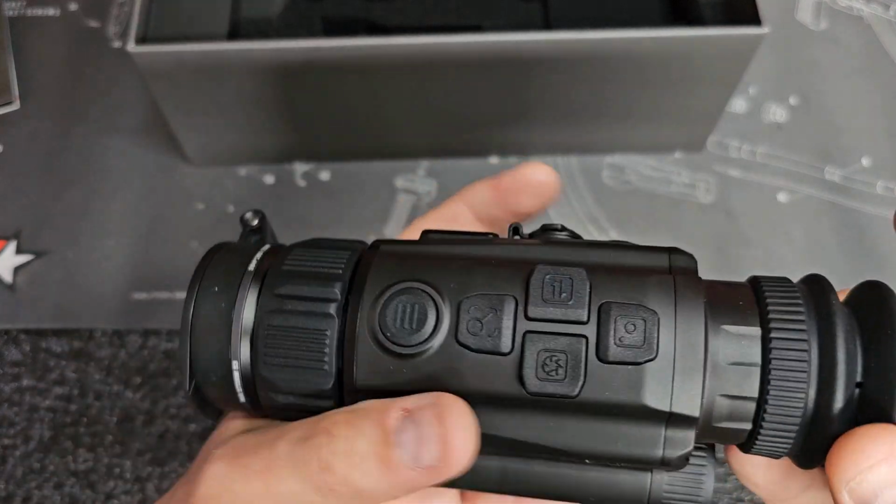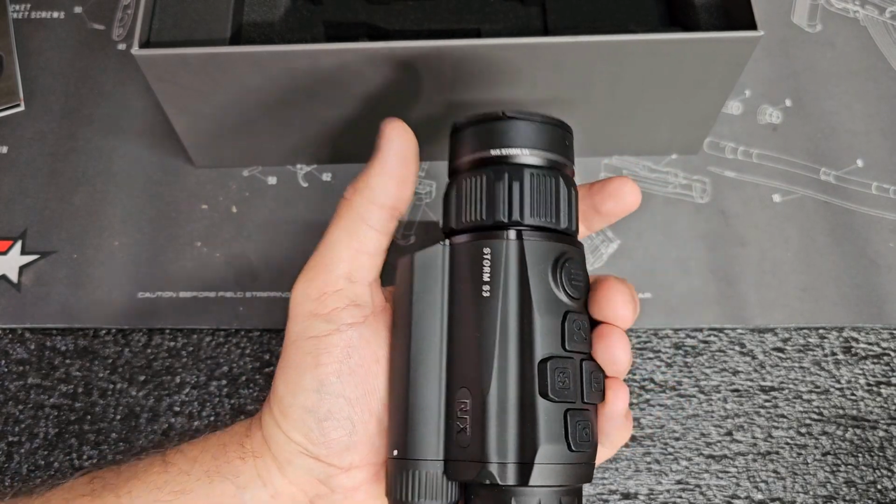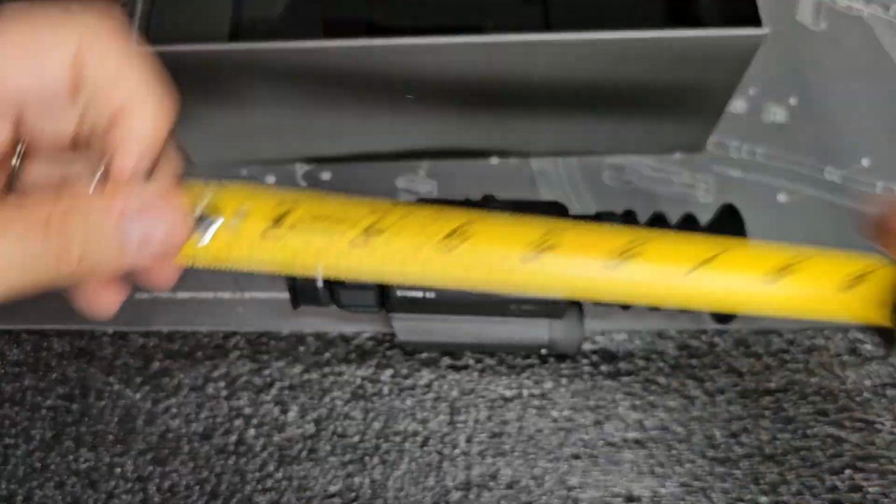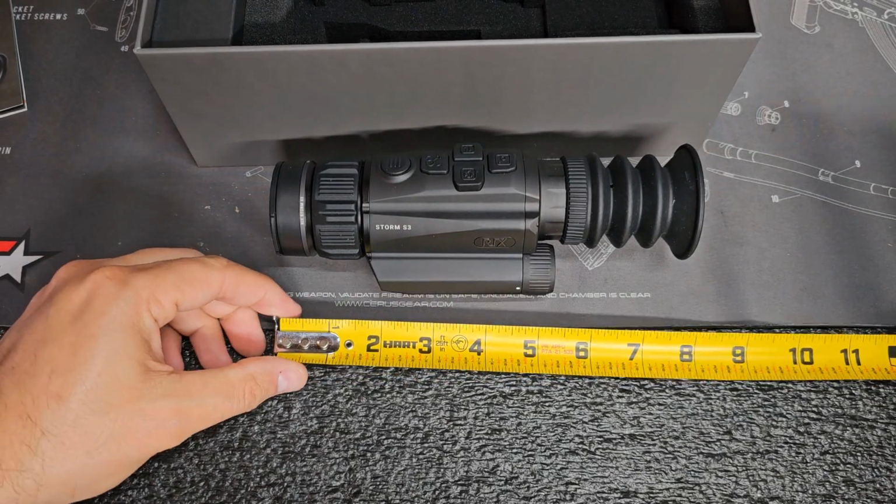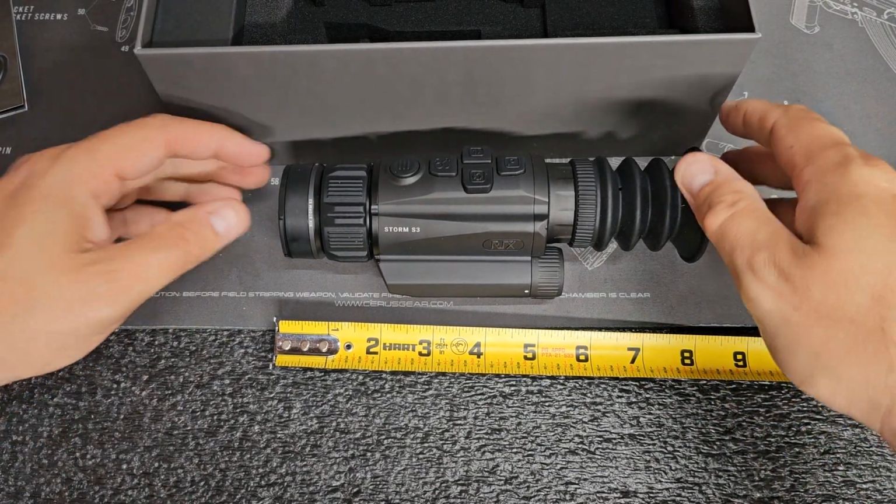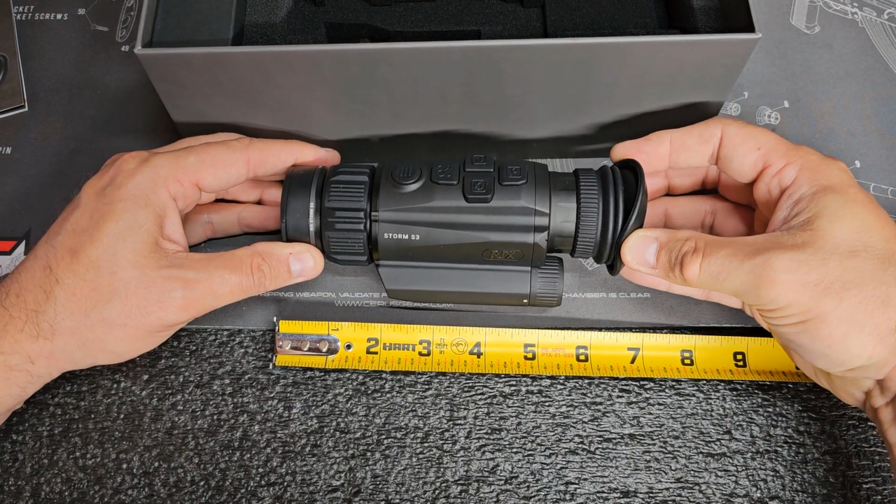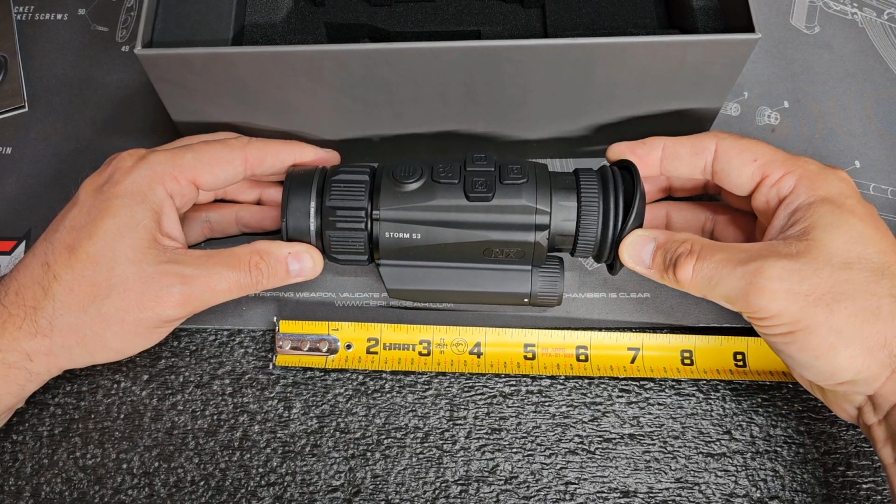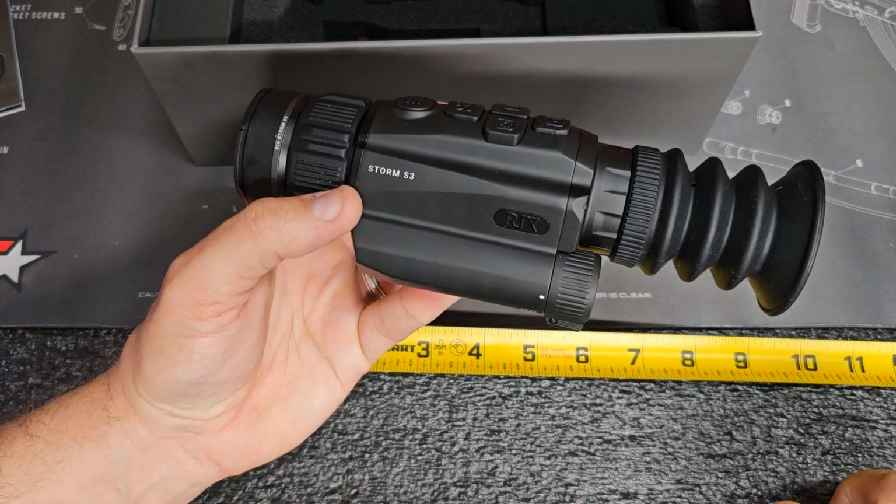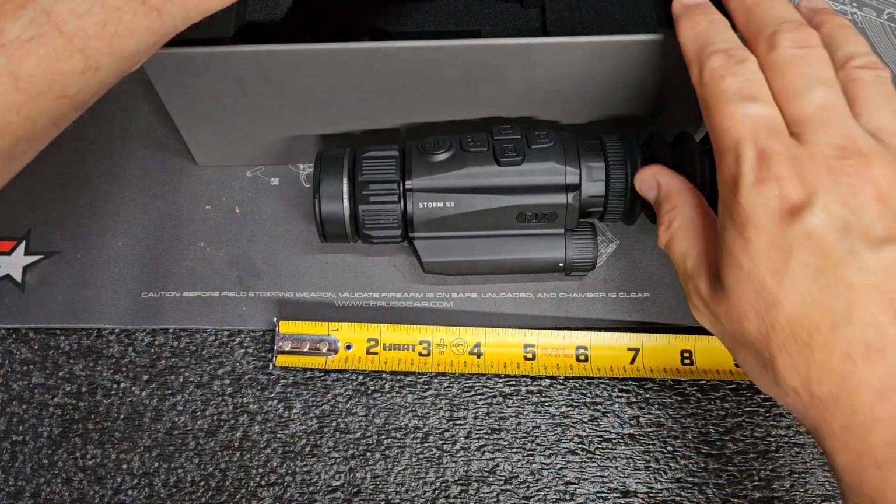So here is the unit, and man, that thing is very light. Wow, that doesn't weigh hardly nothing. Here, let's get this tape measure out. Now this is with the eyepiece. With the eyepiece, it's around 8 inches in length, but honestly, the unit is about 6.5 inches long, actually. Very, very compact unit. You could throw this thing on just your standard AR-15 carbine and be good to go. That would not weigh you down at all. I really like that. That's pretty sweet.